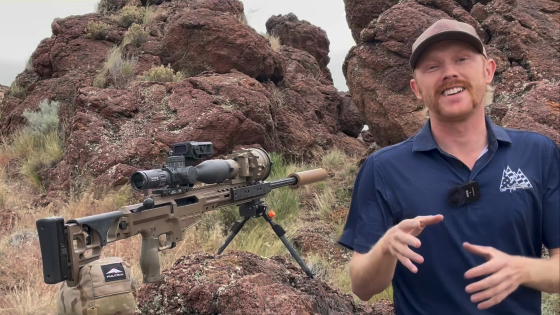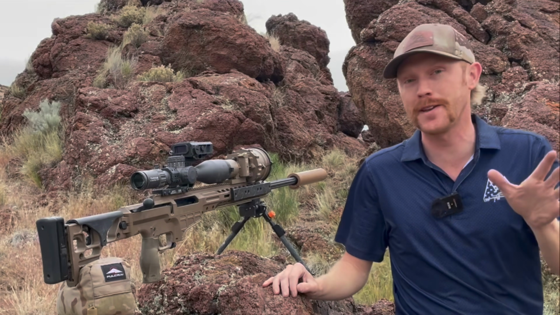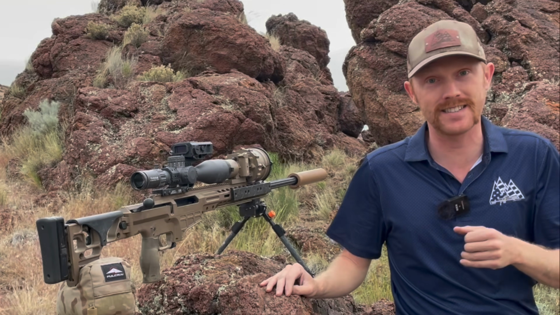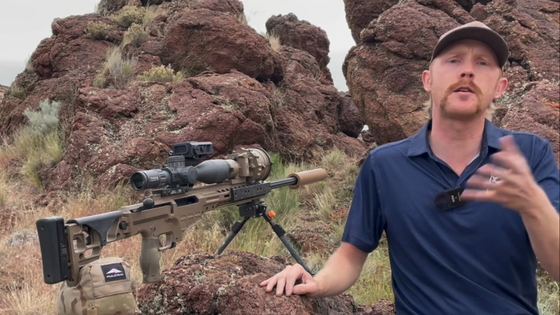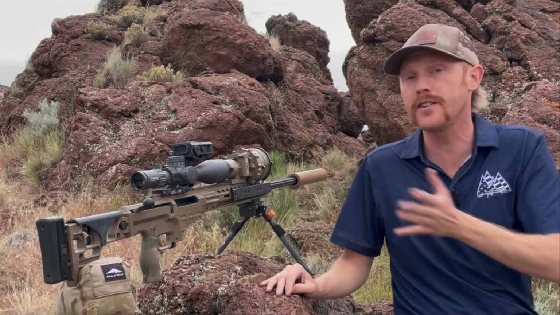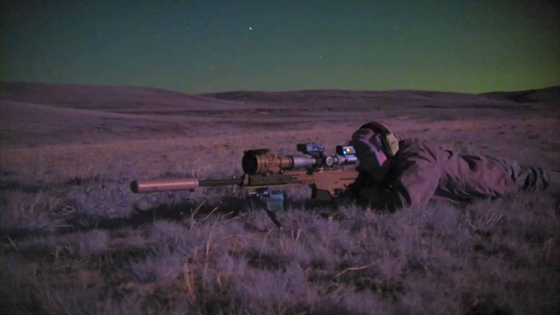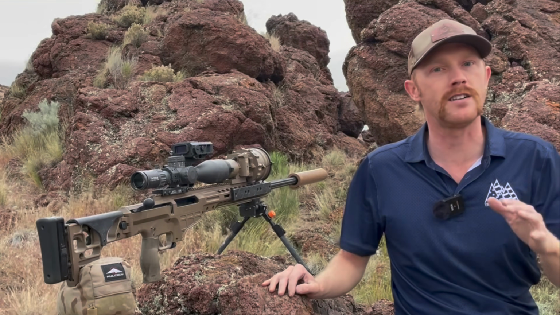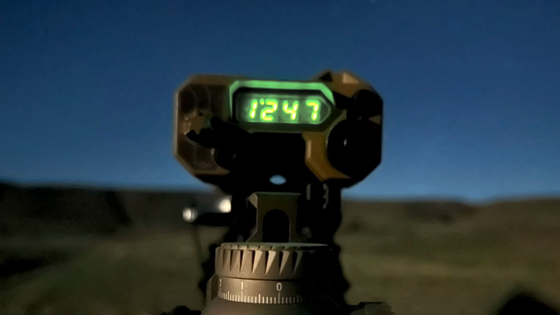Well, there you have it. Consistent hits on a full-size IPSC at 1,250 yards after dark. You gotta let me know in the comments down below. Were you expecting me to be able to connect at that kind of distance consistently? Did you expect me to be able to push out further? Now remember, I was not even using an illuminator. That's just straight up PVS-27, full moon night, which is prime conditions, but still consistently making impacts at 1,250.